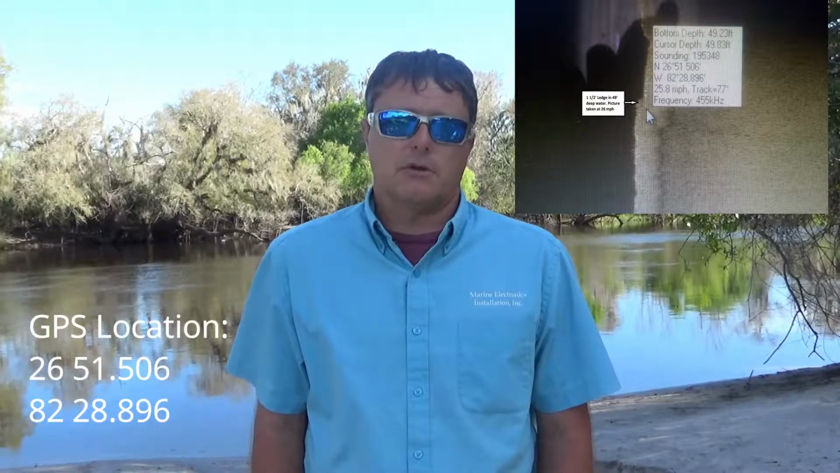GPS coordinates are there too if you want to go out to that location. If you want to take a look at that with your own equipment, see what it looks like. It's going to look quite a bit different on a regular fish finder than it is side imaging, but you should be able to clearly see the ledge and make out any small fish around it.